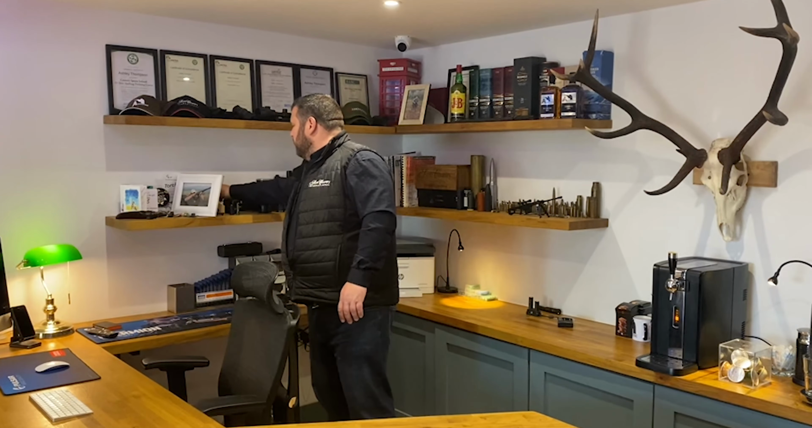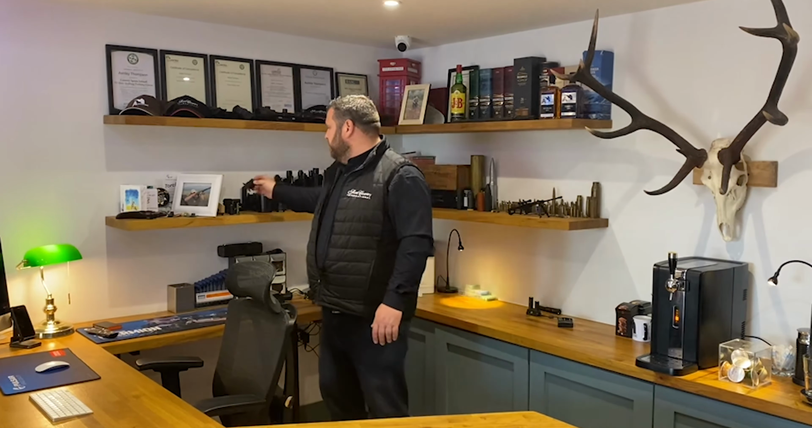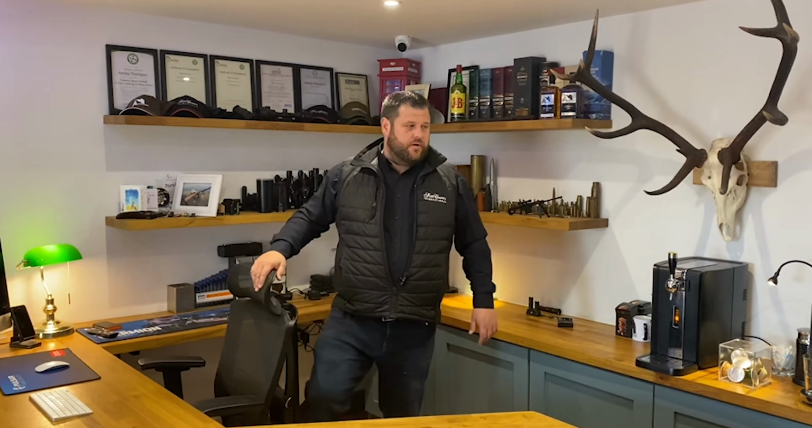We carry spares for the HIK Micro range, the infrared range, the Pulsar range. Quite a common one would be eyepieces that have been mislaid, out shooting some night, drop an eyepiece. We carry all these in stock, so it saves having it sent from across the water.